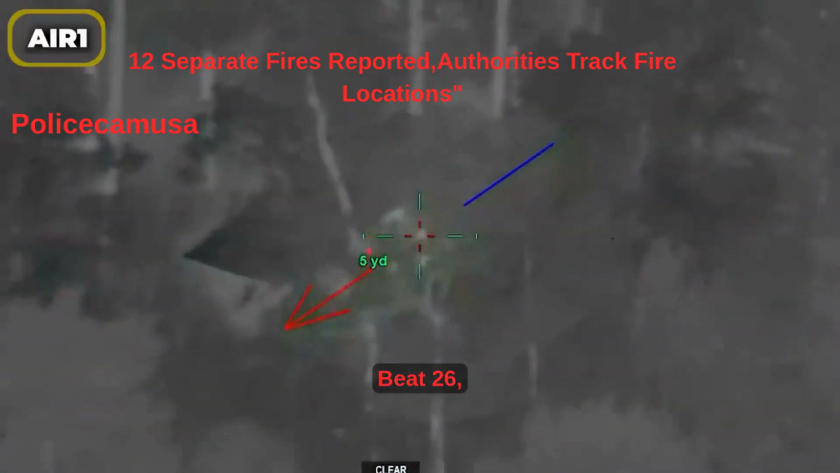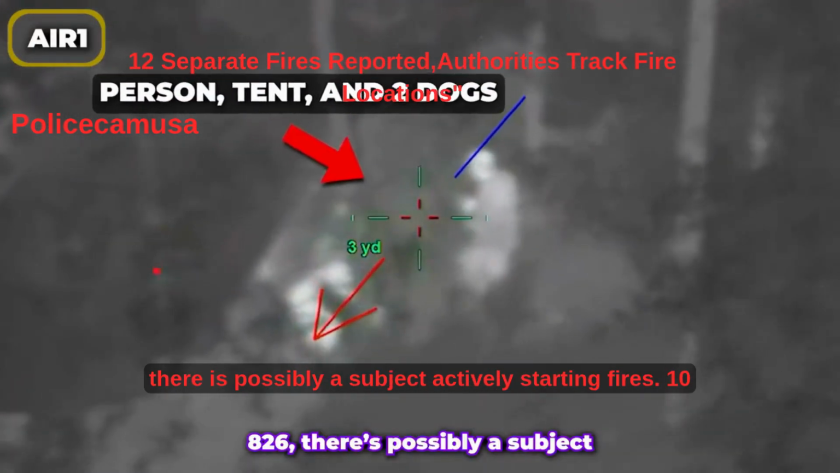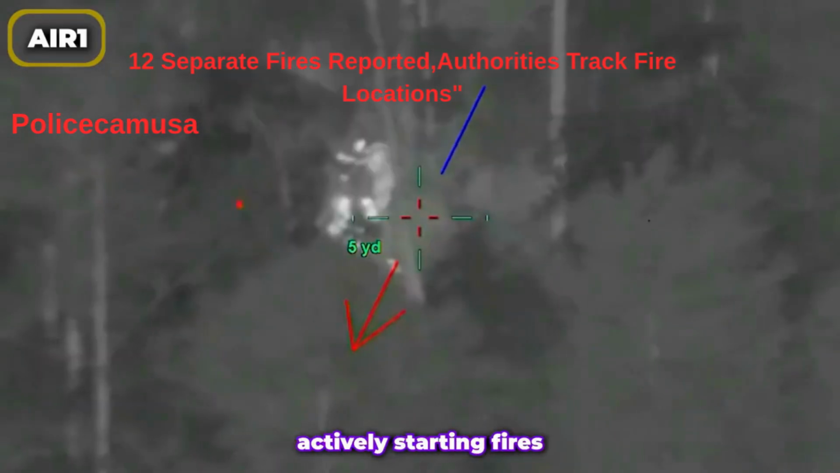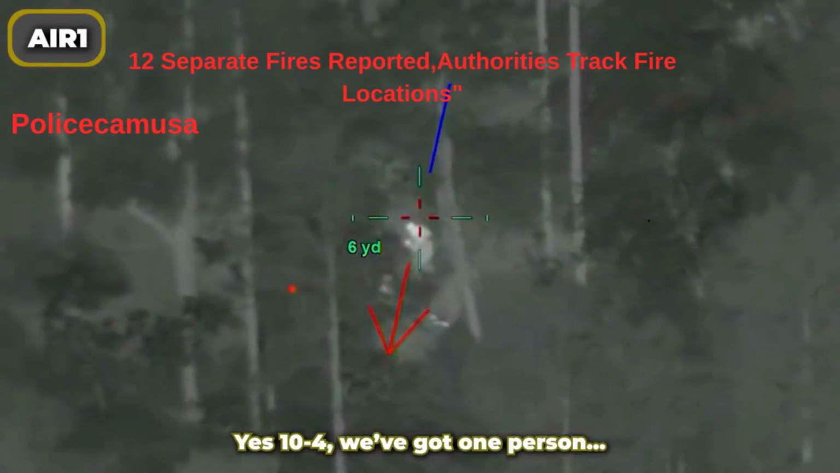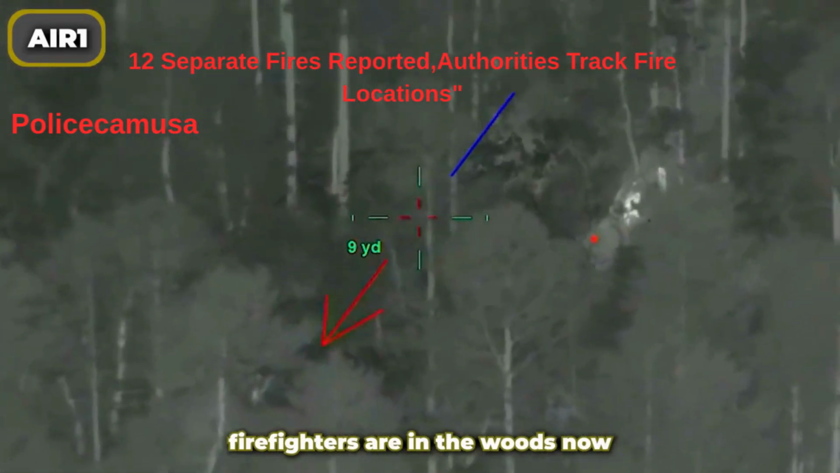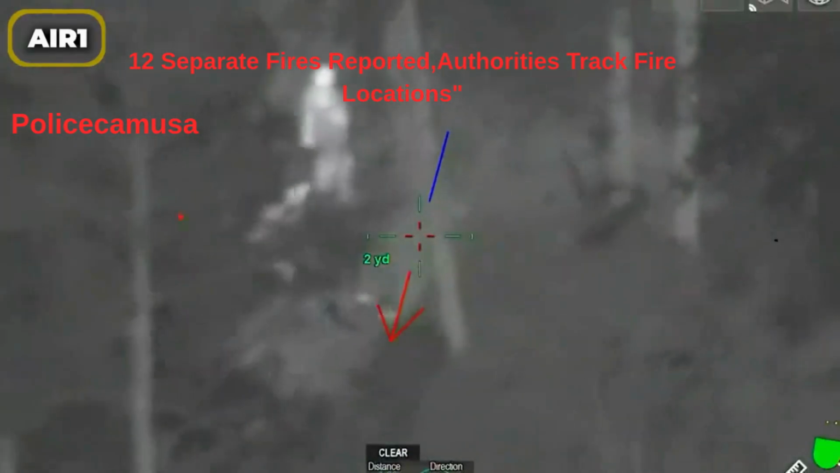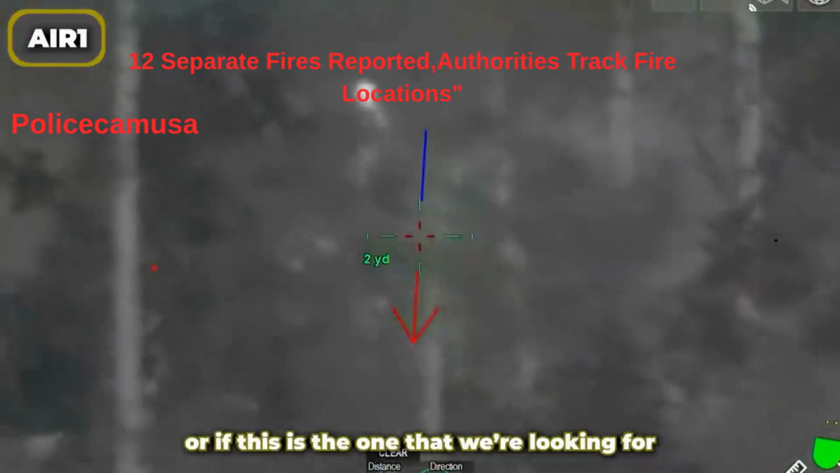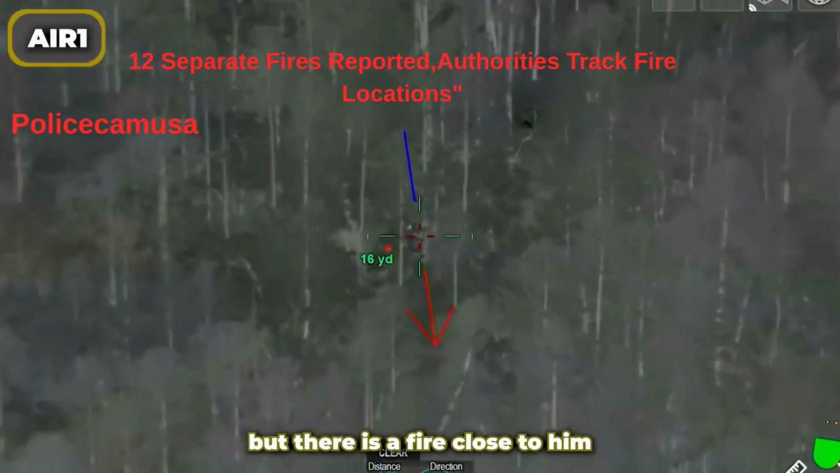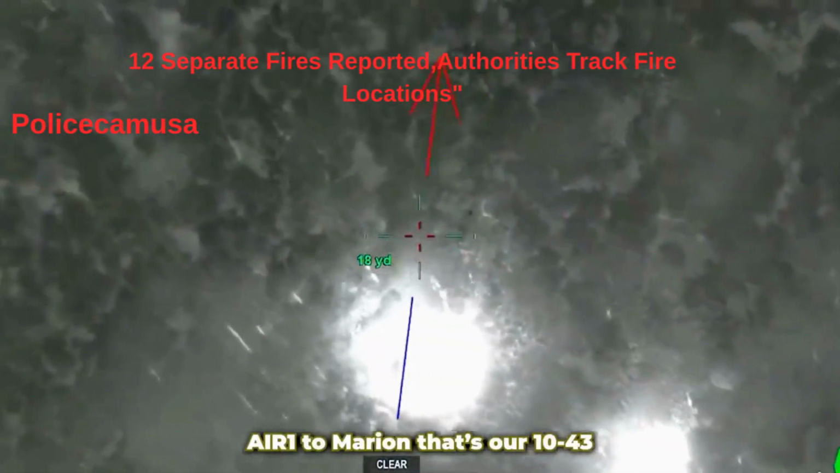Bodycam footage shows the tense moments as officers coordinated their search, communicated positions, and attempted to locate the suspect. With limited visibility and the potential danger of active fires nearby, every movement required caution. As the search continued, officers closed in on the individual believed to be connected to the incidents. The operation demonstrates how modern technology, including drones and thermal cameras, can assist law enforcement in locating suspects in challenging environments. All individuals are presumed innocent unless proven guilty in a court of law.